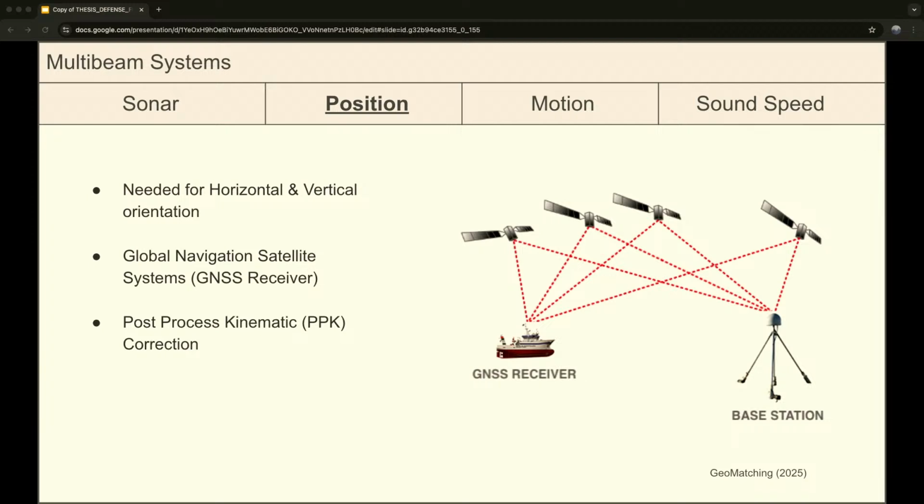And then the other thing you need for your system is a positioning unit. So that's needed to orient your measurements horizontally and vertically in space. And that's typically achieved through a GNSS receiver, global navigation satellite system. And that's usually mounted on the vessel, and it's receiving its position information from satellites out in orbit.